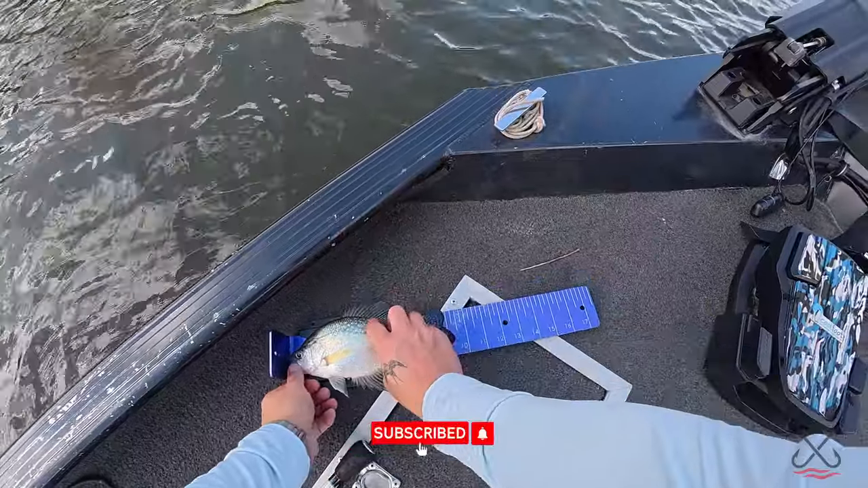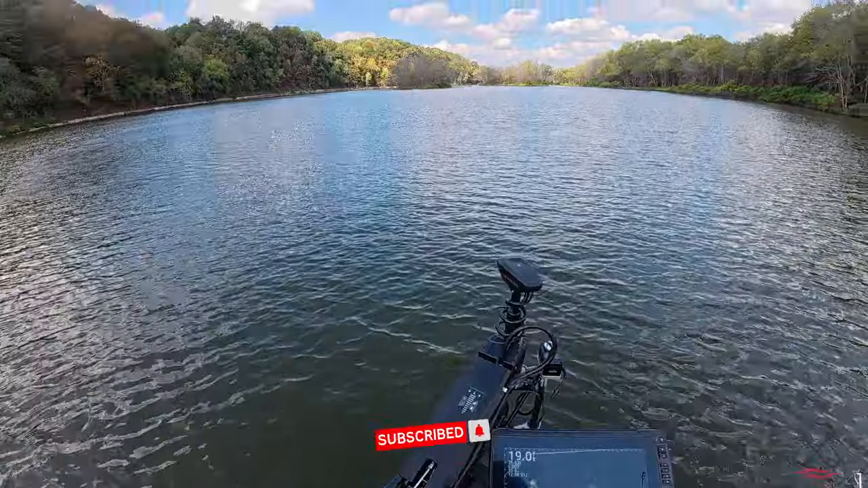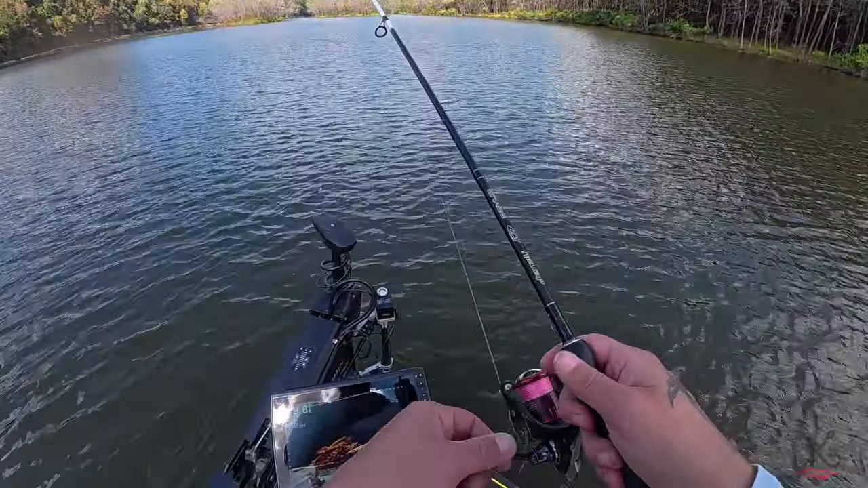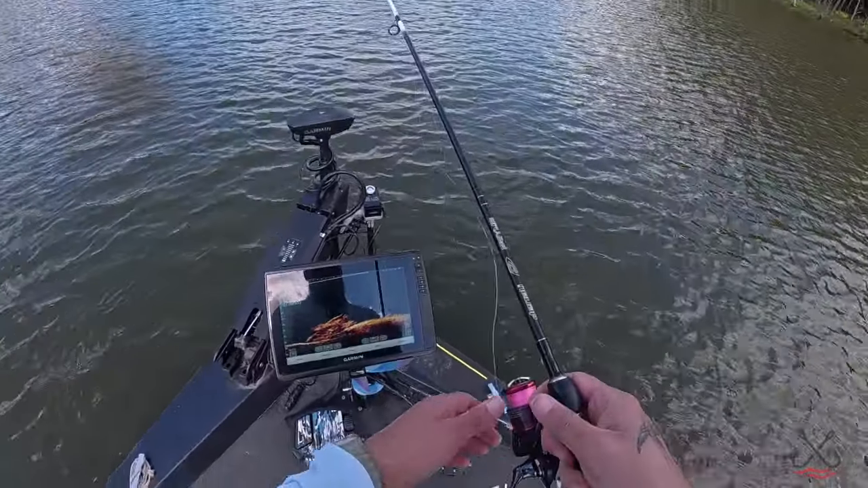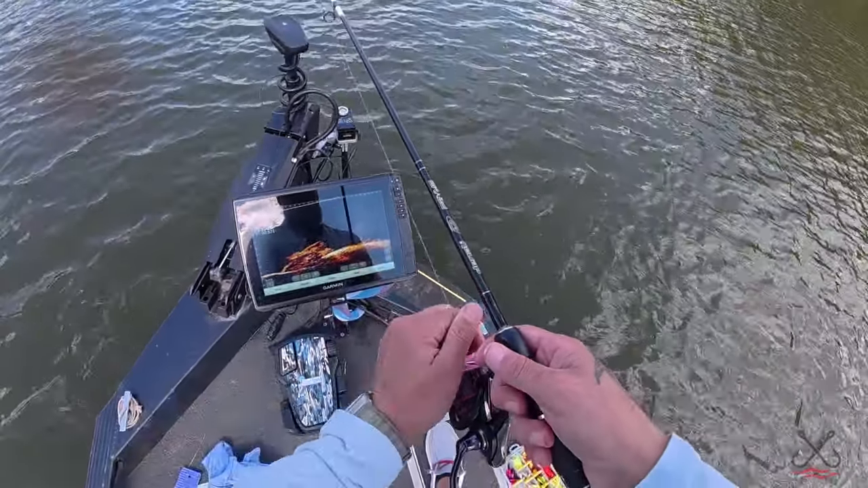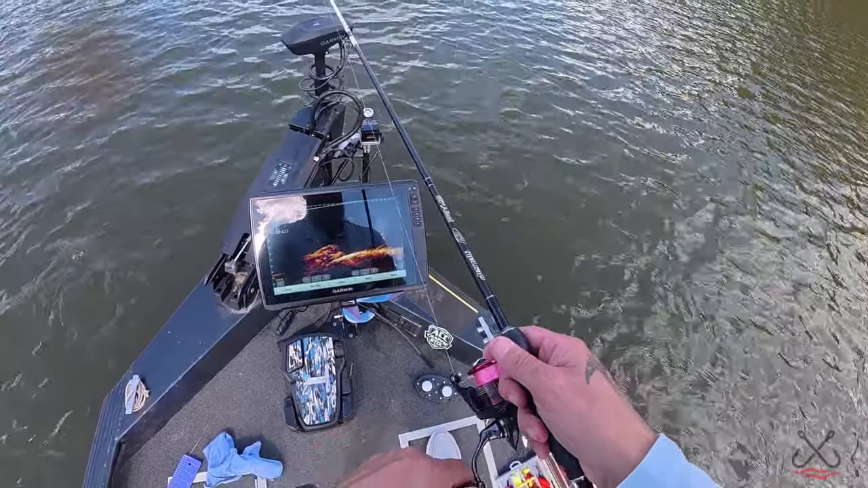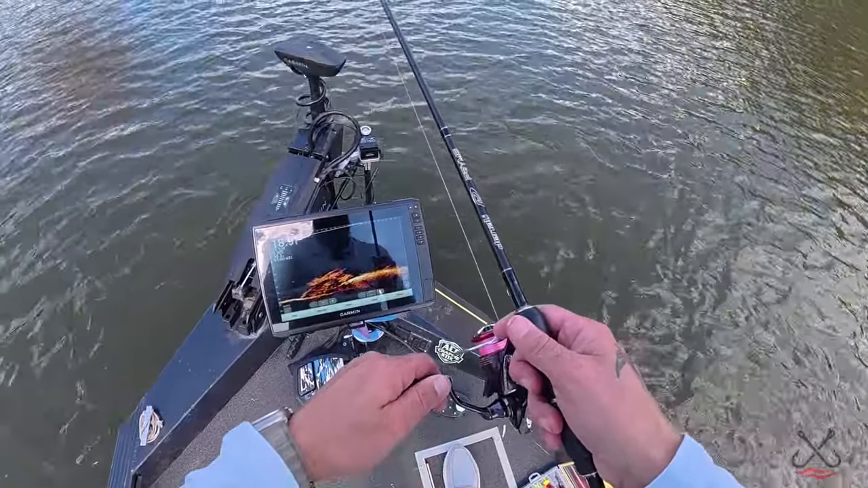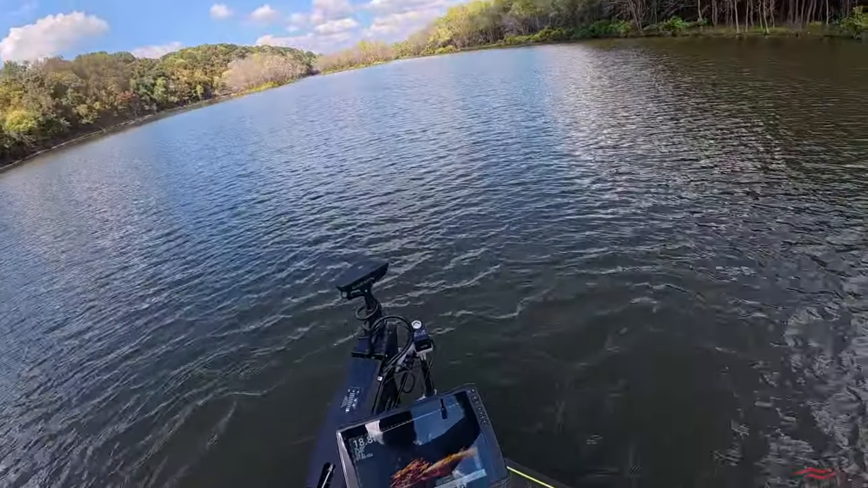He's gonna be short. Yep, he's short. Fun to catch though. A lot of fun to catch. Let's get on down there to the bottom. I see some. Let's see if we can get down there. There he is.